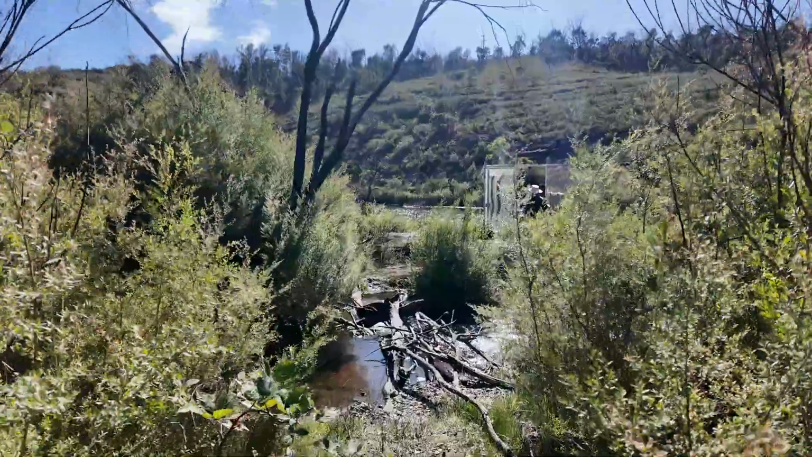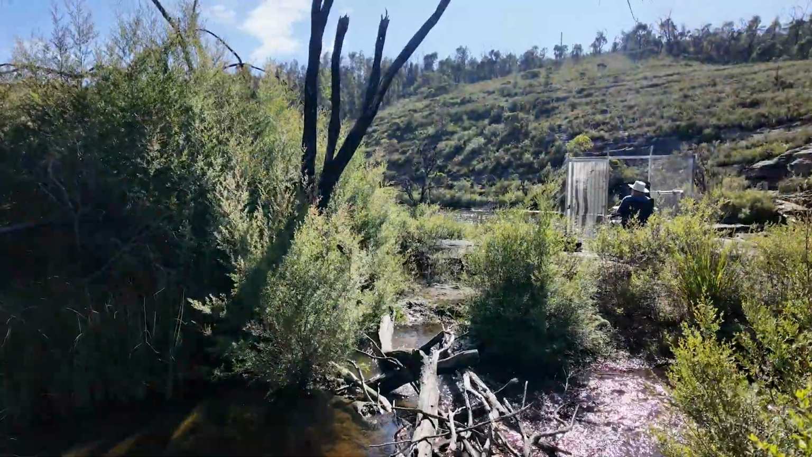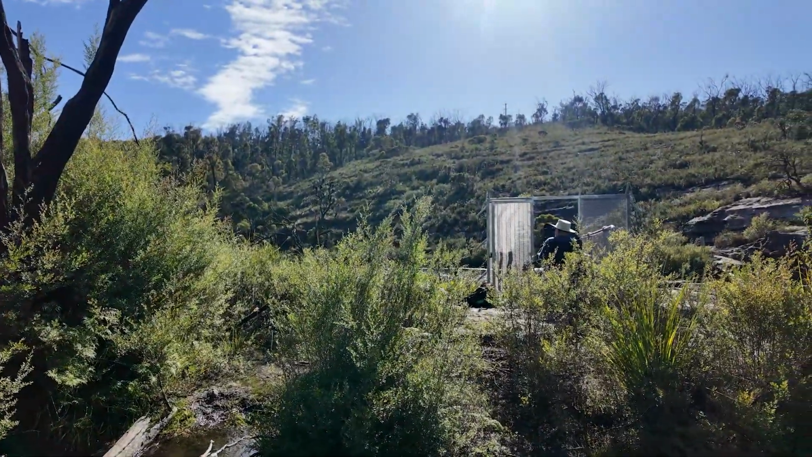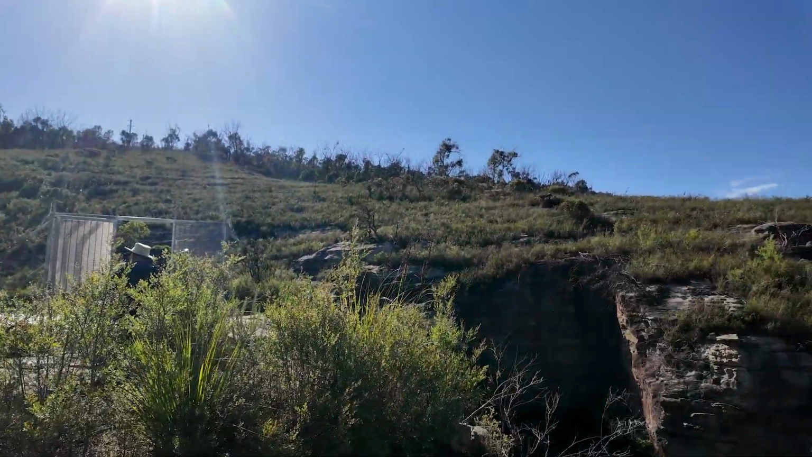So I've cleared the area that I'm confident on. Now Bill is just going to double check everything. Then I might go get my dive gear, check out this tunnel. Scary.